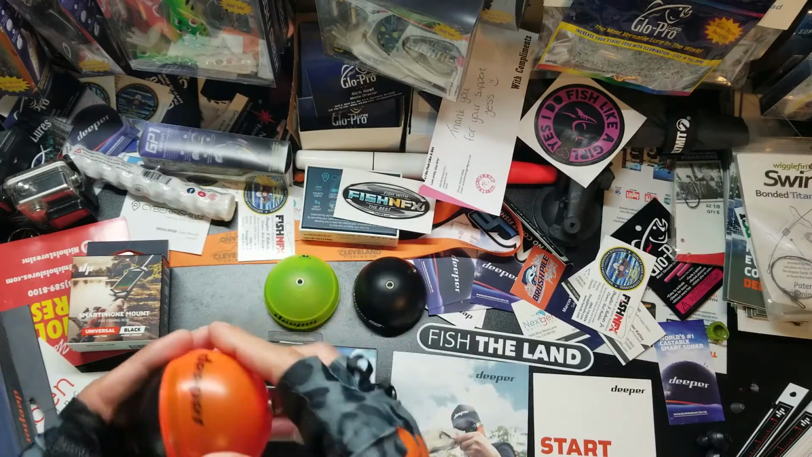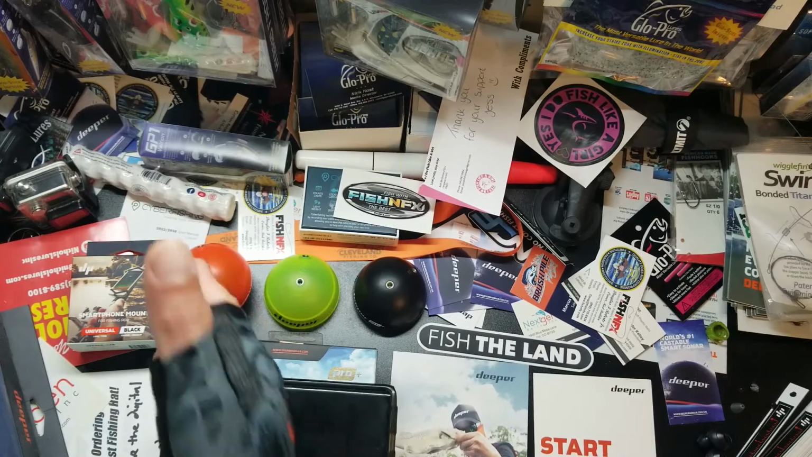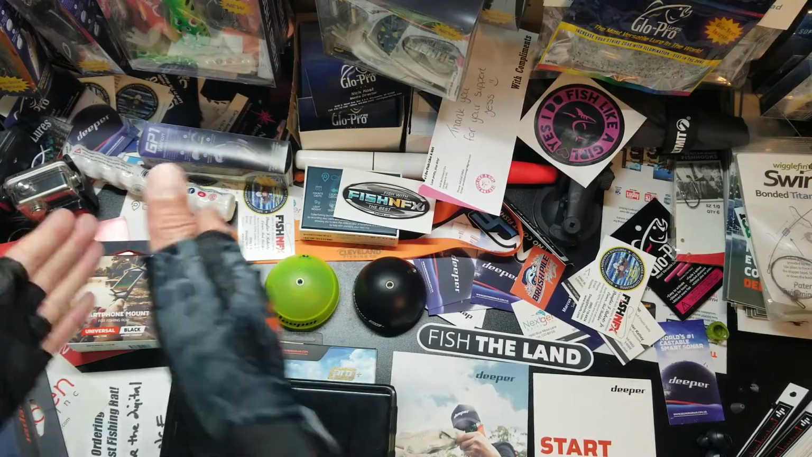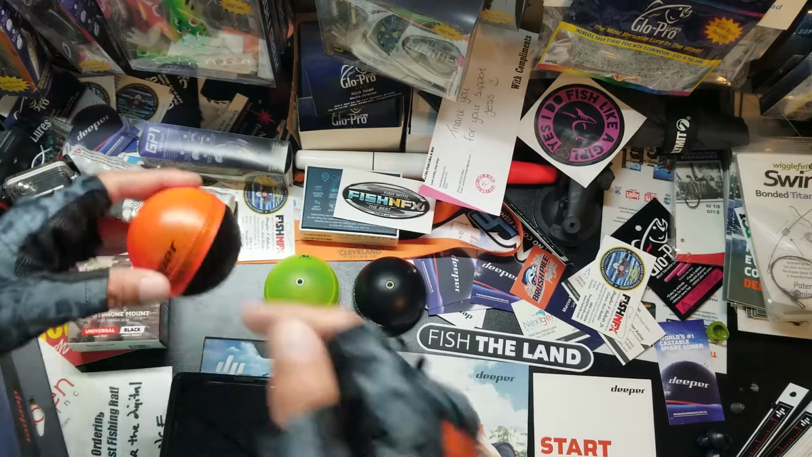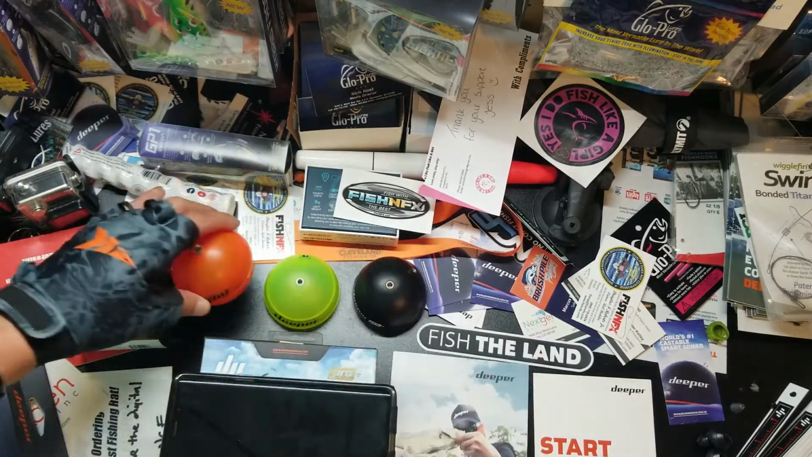So the biggest difference between Deeper Sonar and their competitors, such as iBobber and some of the other models, is Deeper Sonar has a built-in Wi-Fi. It's not the Wi-Fi that's going into outer space and beaming around the stars and coming down to your phone so you can check your Facebook page. It's an internal Wi-Fi in here that just connects to your phone. So why is that different?